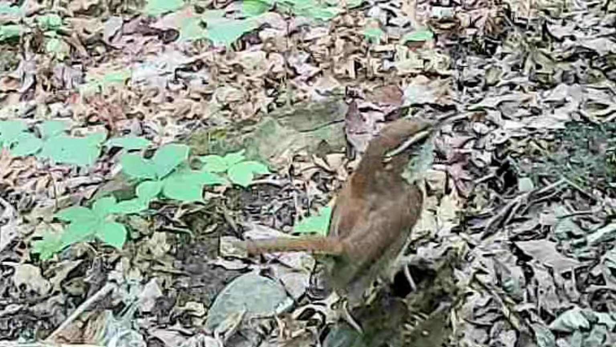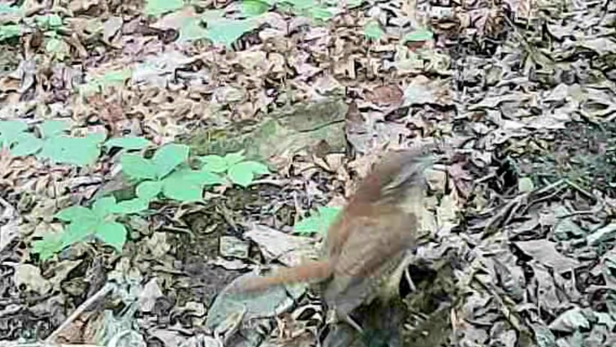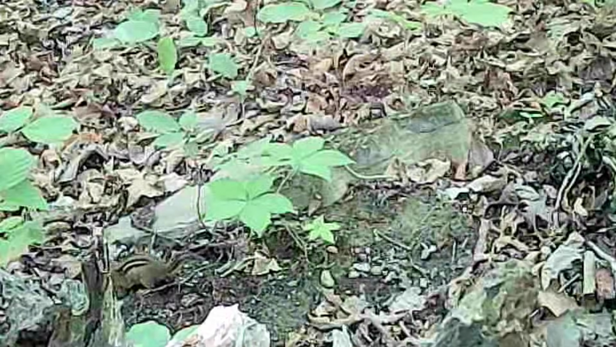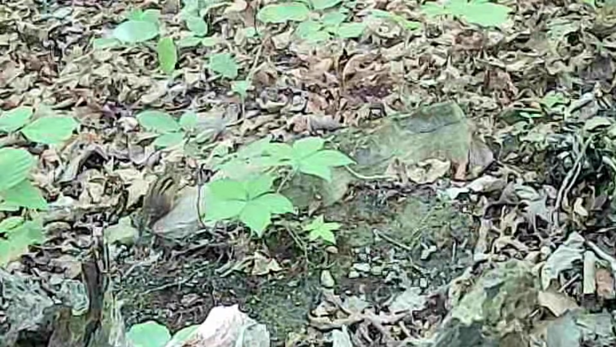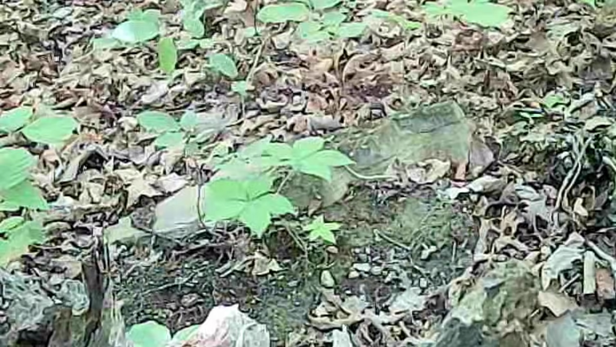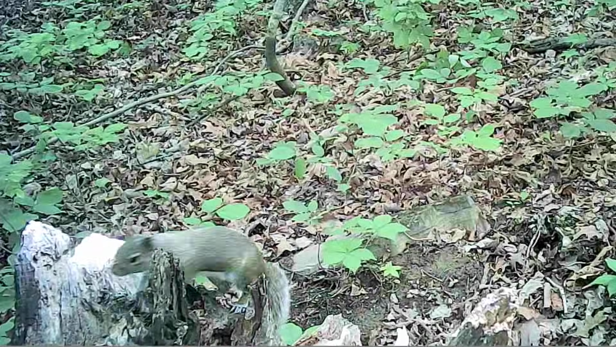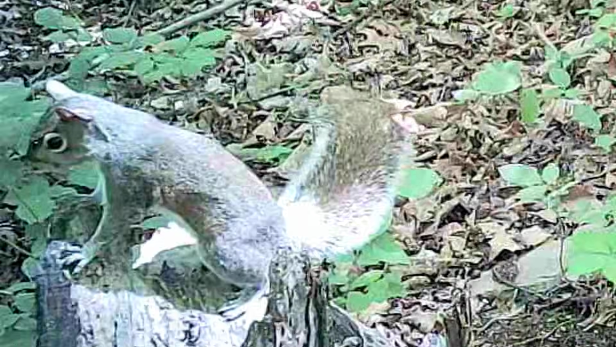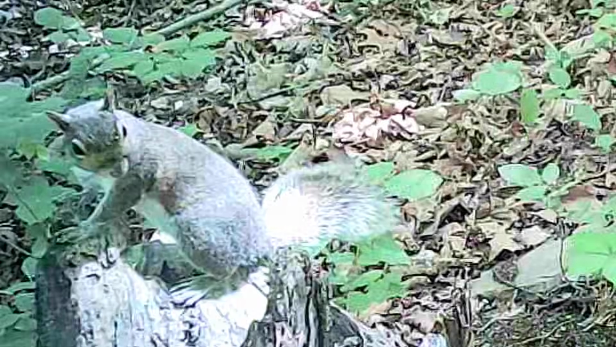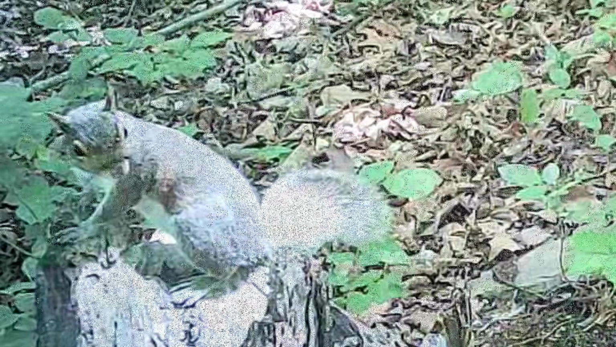And down at the stump, little Carolina wren enjoying the morning, just singing away. And the little ground squirrel doing his thing. But the little squirrels, they like this little stump. They just get up here and watch, or get them something to eat on, and enjoy the day.